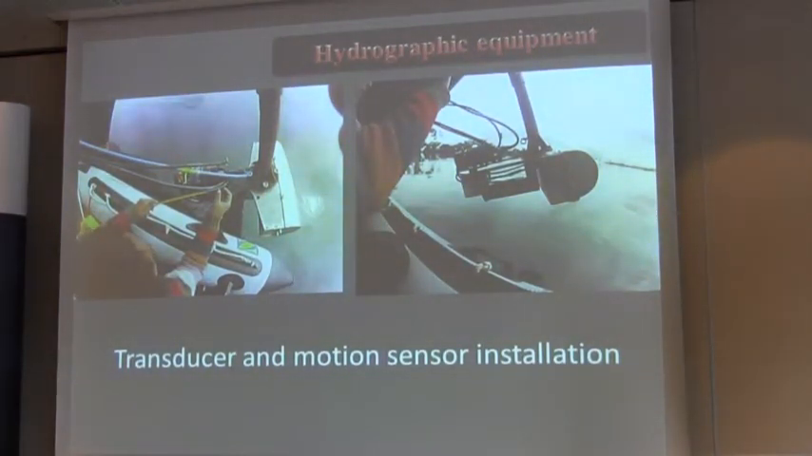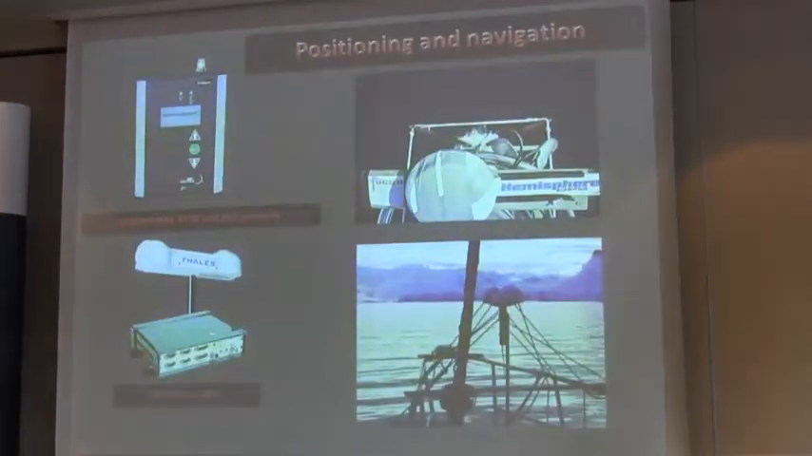This is the bracket with the receiver, the projector, and also the motion sensor, but also the SVP 70, which is protected by a shield for ice and icebergs too. Concerning positioning and navigation, we use a Hemisphere AR3020 with a MarineStar correction. You can see that the antenna of the Hemisphere was put on the top of the mount, just to be sure that all the offsets are zero for positioning.